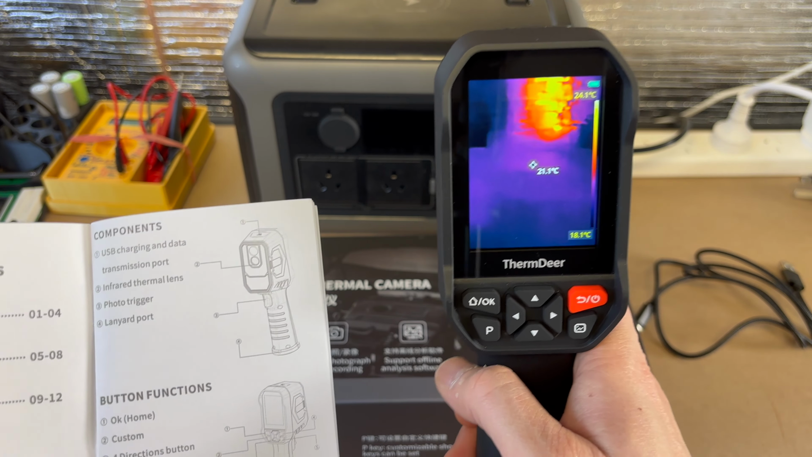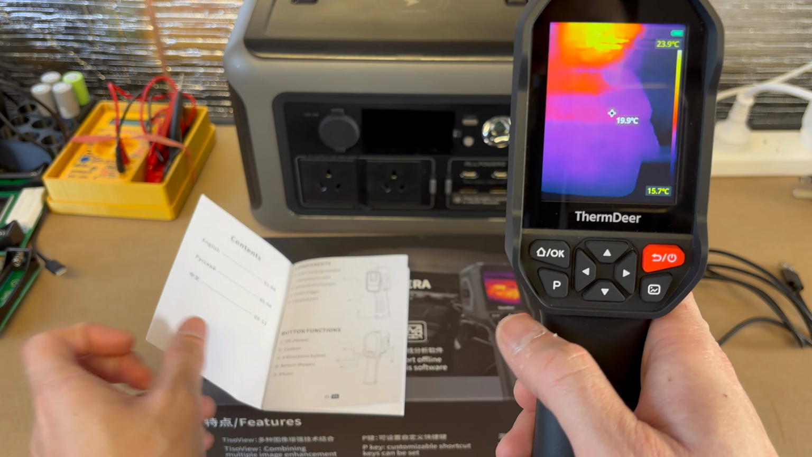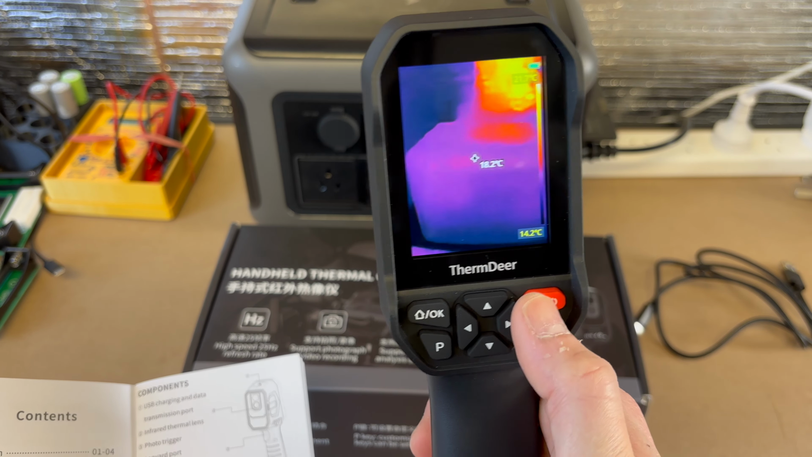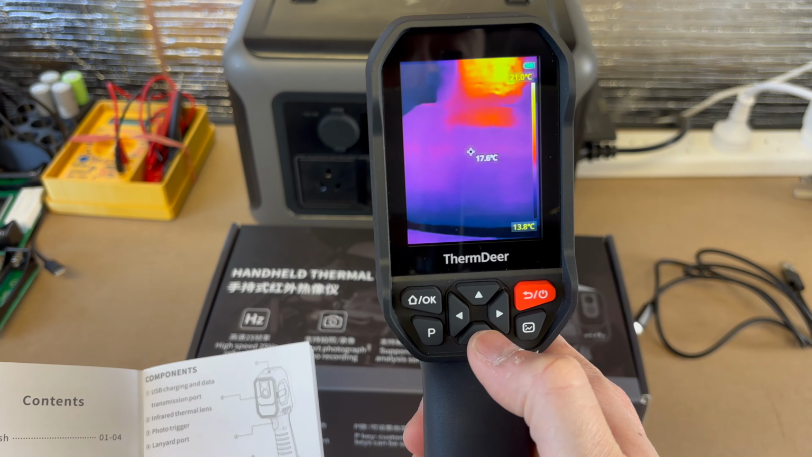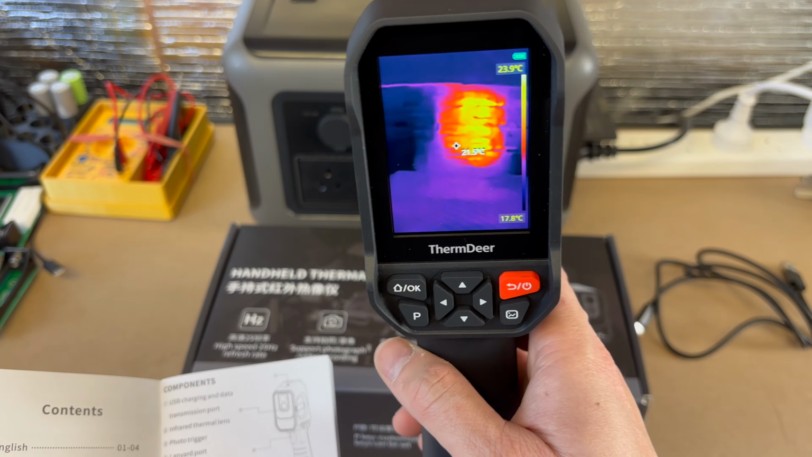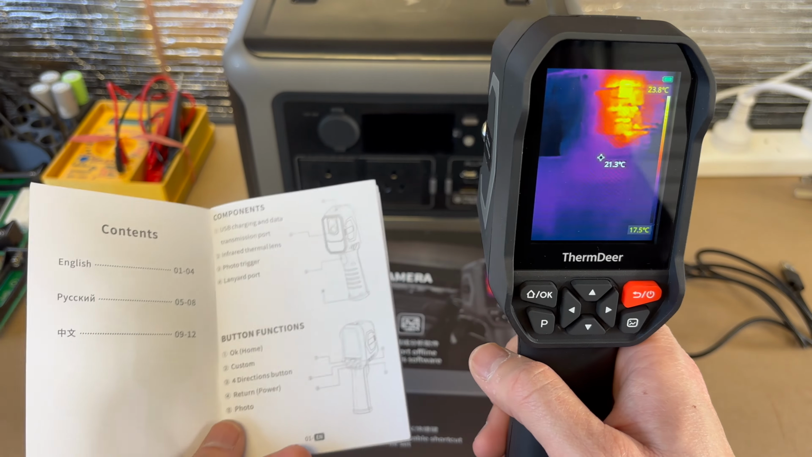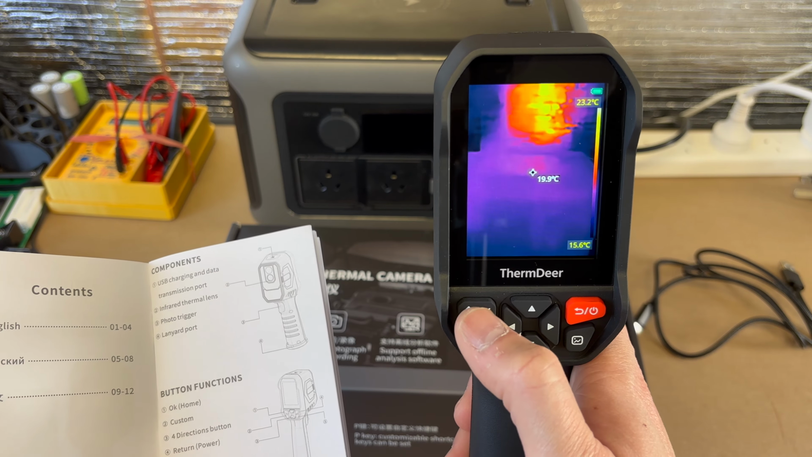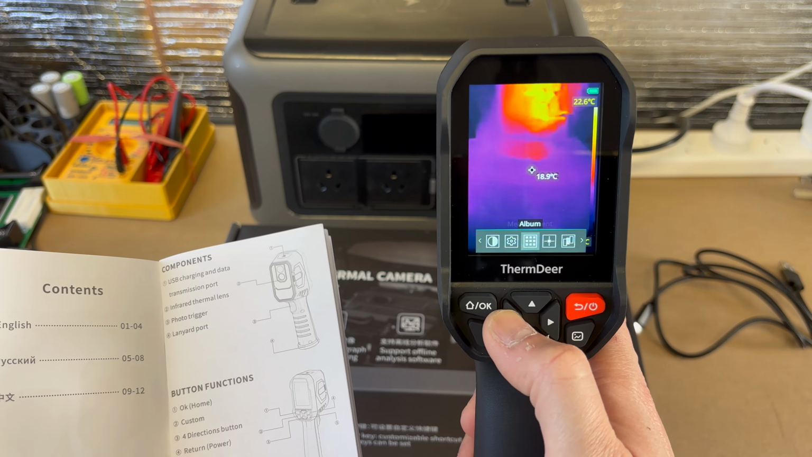All right, so here's what I've learned so far. It's very, very simple. As soon as you turn it on, you hold that on button there and it works straight away. There's no other configuration that you need if you just want to have a look around at your surroundings. And I recommend you press OK because we want to go to the settings,